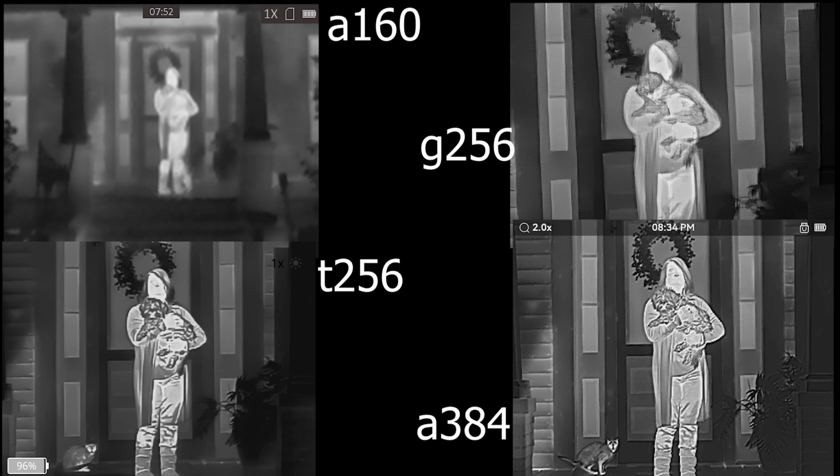This one outside is standing from about 18 yards away, zoomed out as far as it can be. Here is a 1x on this one, a 1x on this one, a 1x on this one, and a 1x, even though it says 2, remember, it's a 1x on this one. Again, look at the detail here, especially between these two. You can see it's just really blurry. It's starting to get further away and it's starting to blur things together. You can't even tell that's a dog that she's holding.